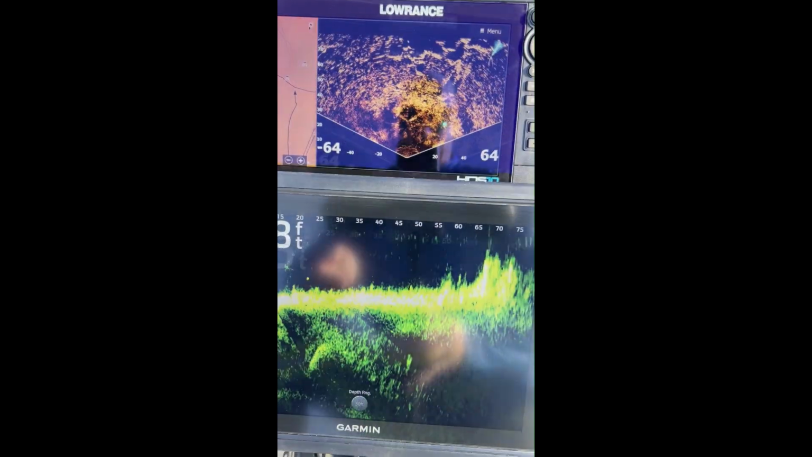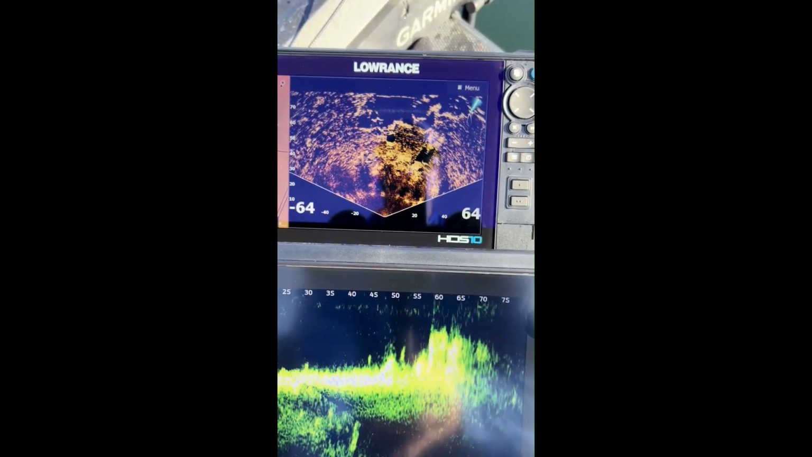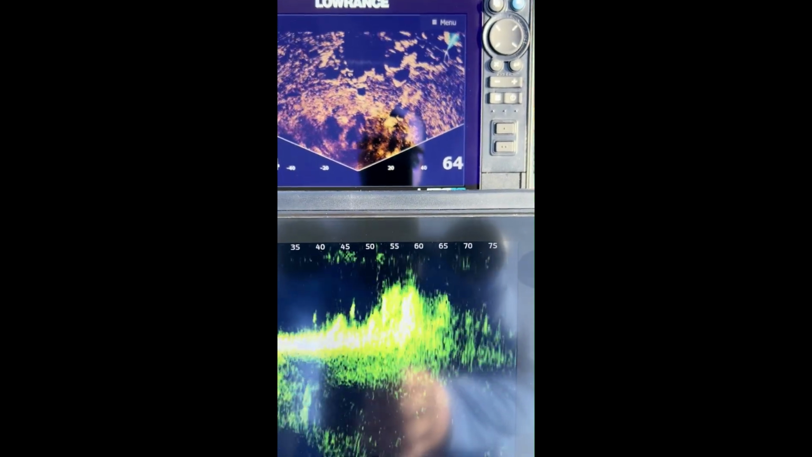Now I'm gonna go find some rocks and I'll show you guys how to find those isolated boulders. All right guys, I'm out here now with some boulders. So again, these two units complement each other really well with different views. So obviously you see up here, you see the boulders, okay? And you can come down here and you can just check around them.